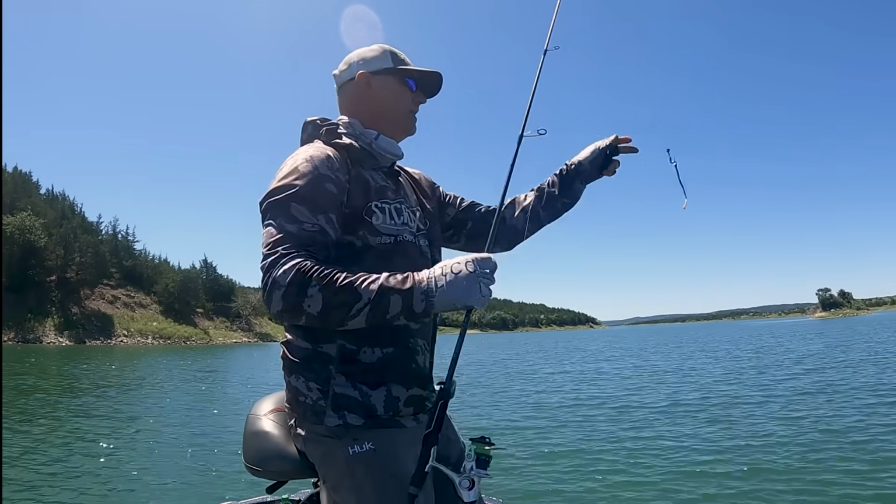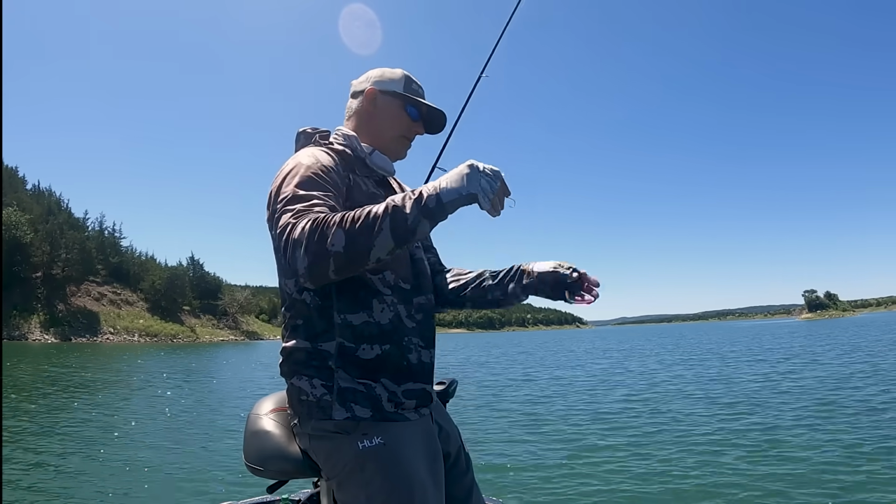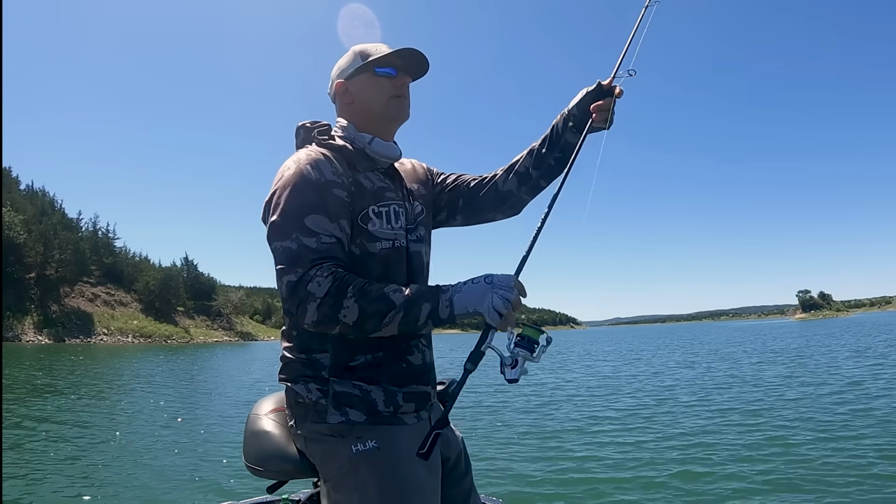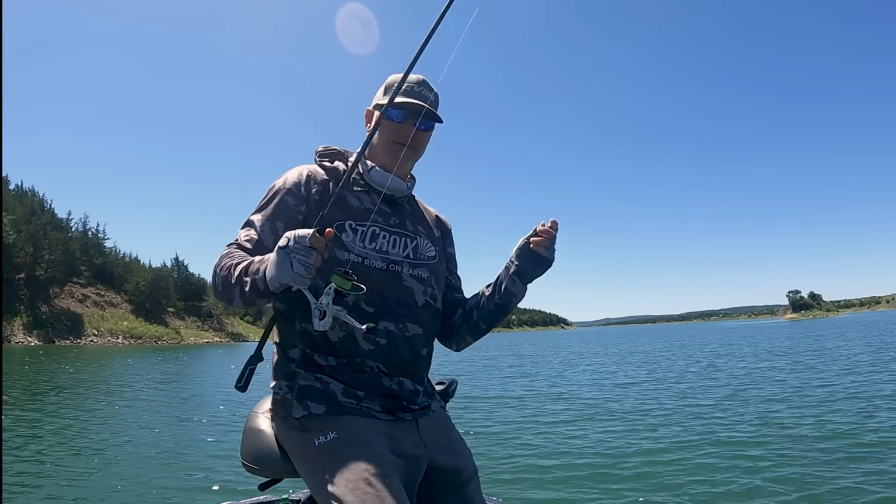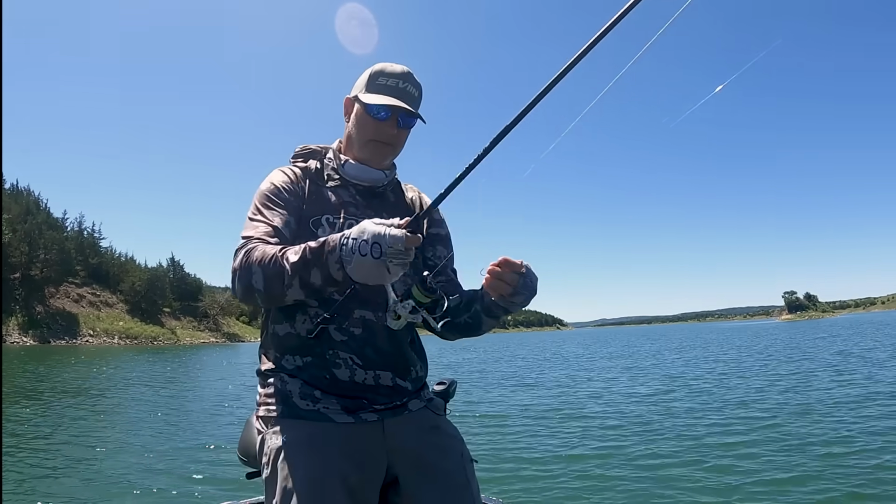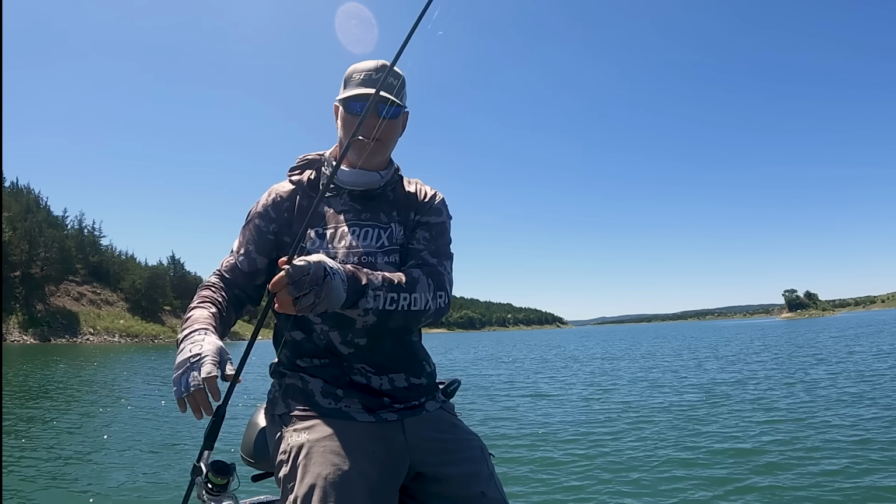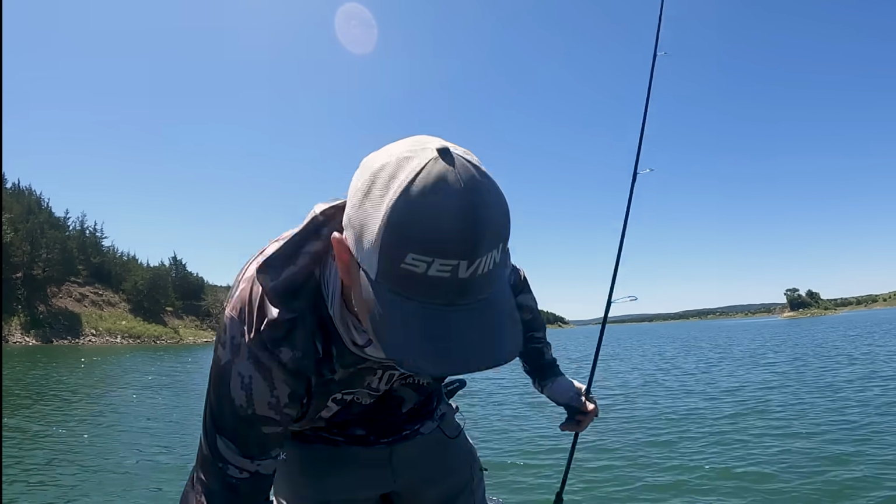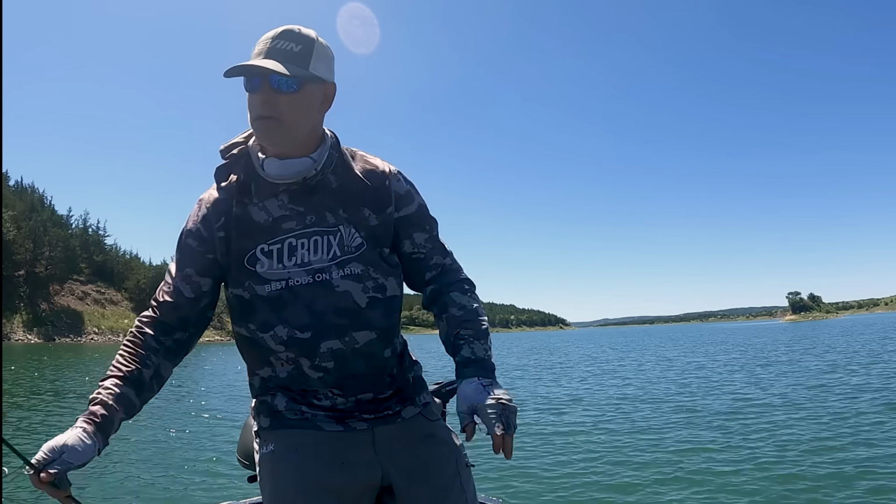Here's the menu today. That one's a little trashed. A big old fat juicy crawler and a jig. So this here is just a 3/16 VMC tungsten. As you know by now, tungsten shows up a little better on LiveScope just because it's a little bit more dense, but it's not a necessity. You can use whatever you want.